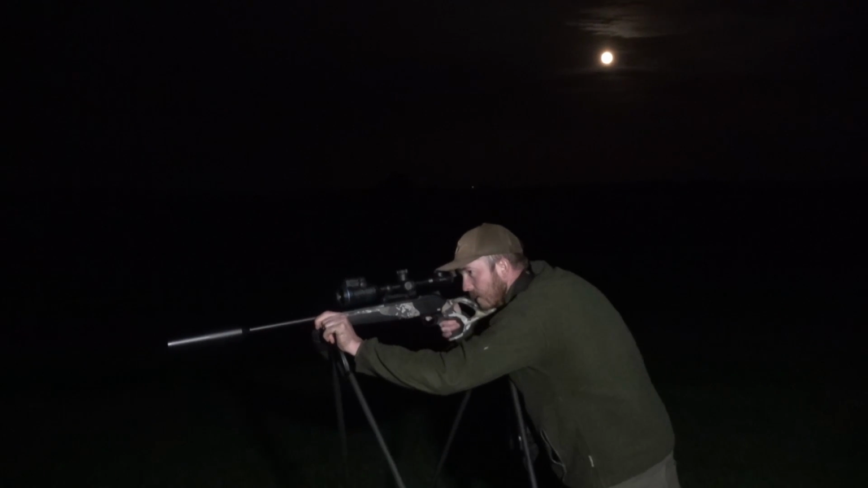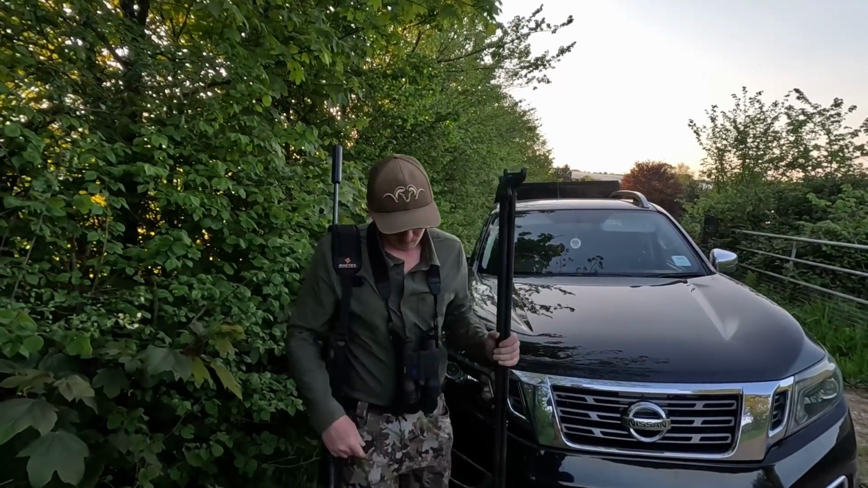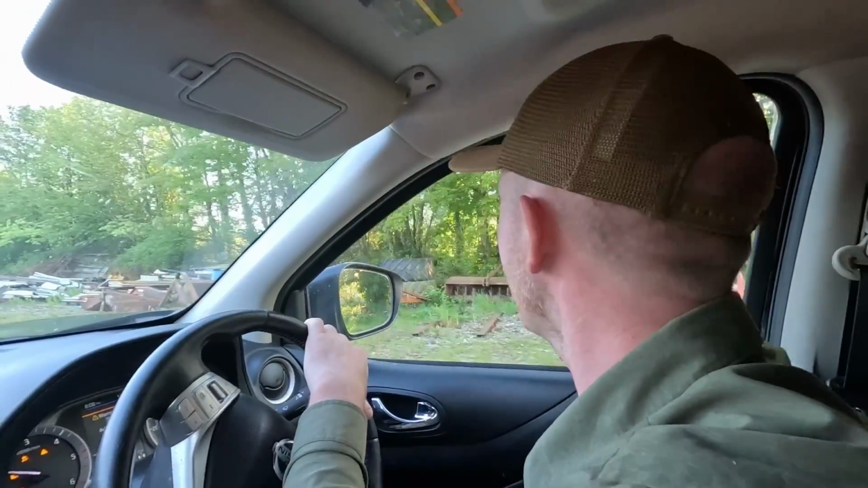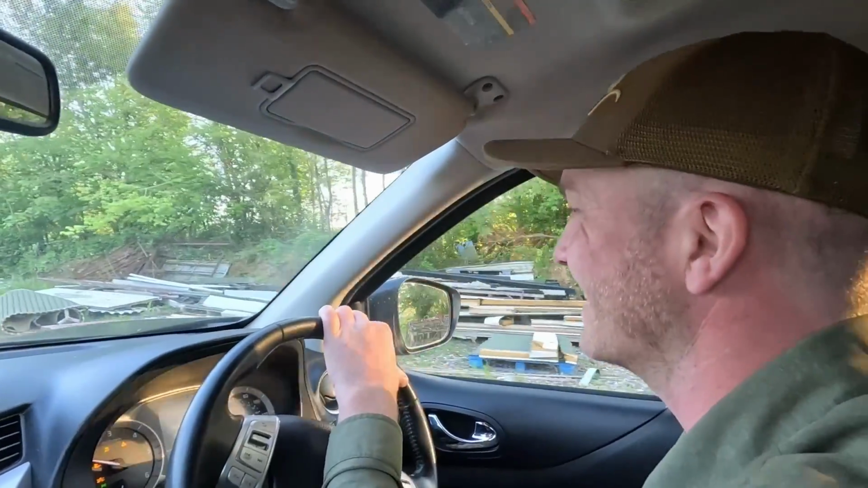It's night time on Dartmoor. We started this outing in daylight. Back then, it was not such a success. Well, we've gone to go out filming, and there's no SD cards in your cameras.